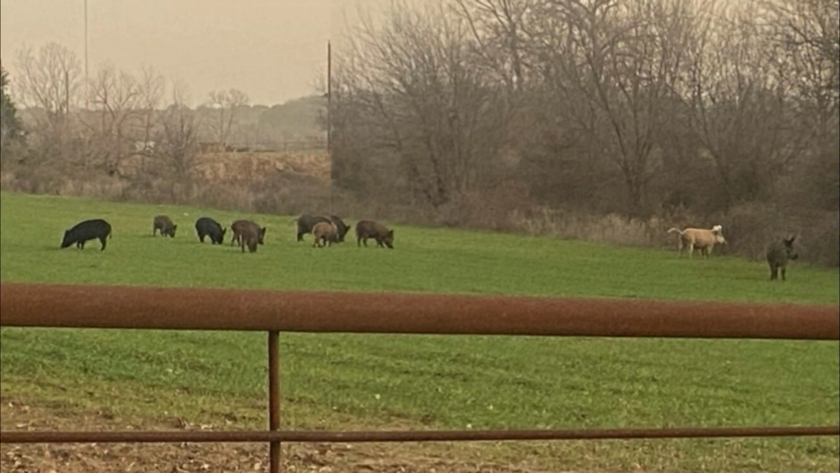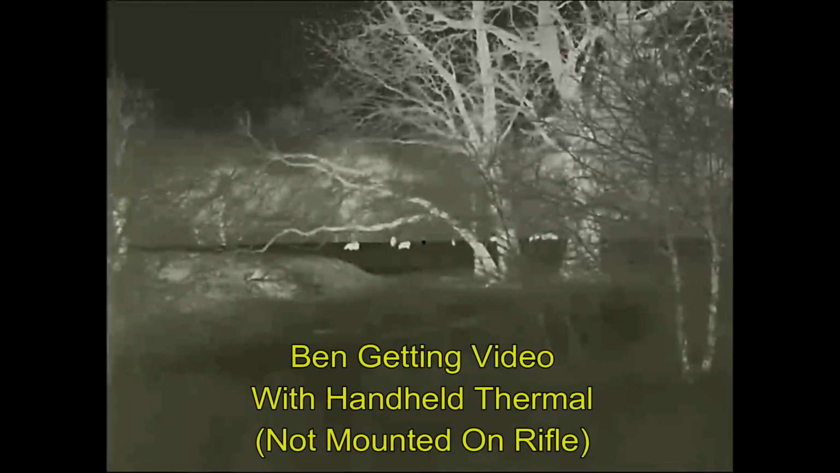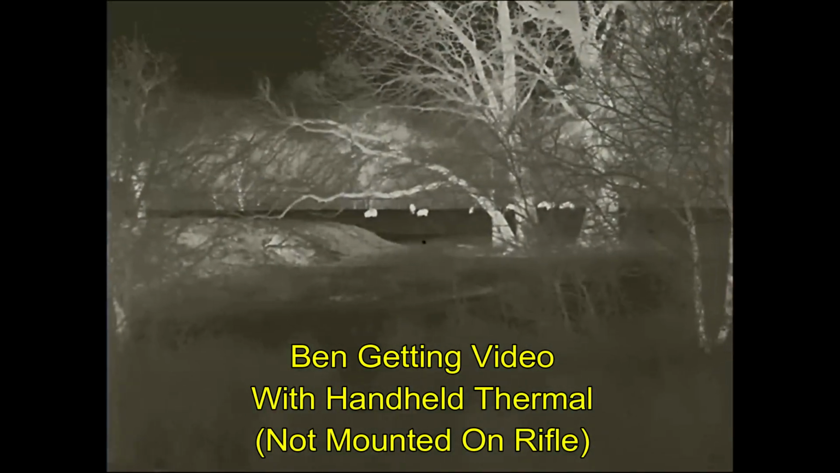Got pictures from the landowner of hogs in his field, and we think that we got these 2, which were the 2 largest, the white one being a sow. Got this little one, and then 2 more from some of the rest of the group. We spied these hogs from the north gate and then traveled down to one of the south gates to make entry into the property, and then stalked back to the north where we are right now.